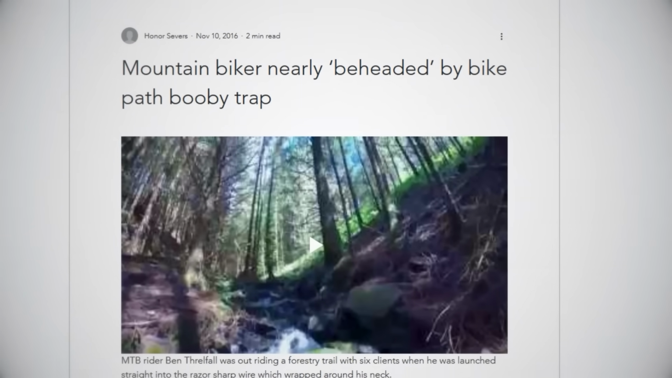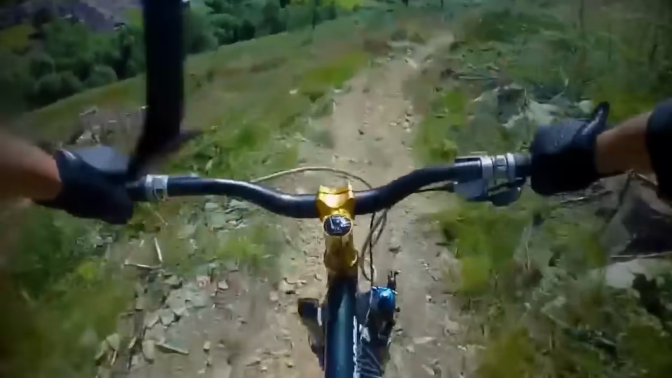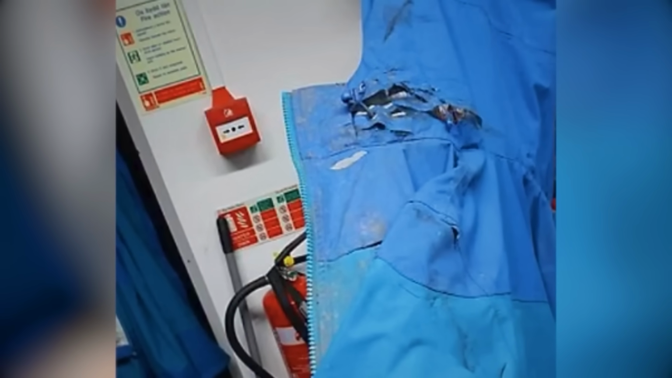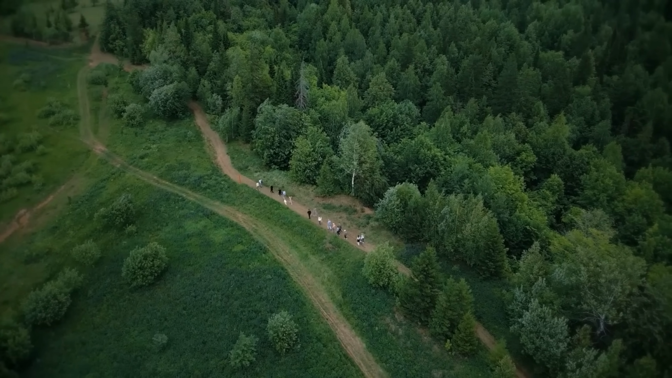Malicious incidents like this are not unheard of. There have been cases of mountain bikers being critically injured by booby traps set by disgruntled outdoorsmen, typically taking the form of barbed wire being strung up at chest level between two trees and placed in the middle of a path with the intent to do harm or dissuade bikers from riding through. Incidents like this have occurred on both public and privately owned property.